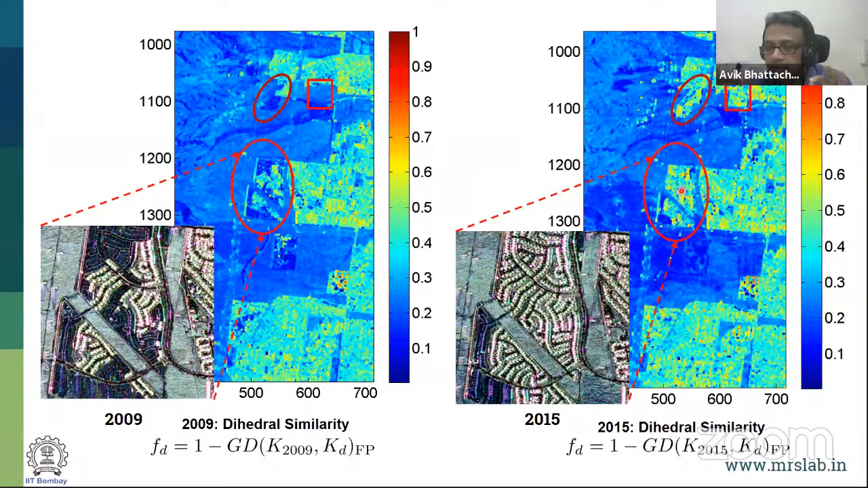That means I just need to find out a similarity measure between the measured Kennaugh matrix pixel-wise from 2015 and 2009 and a dihedral over here. Why dihedral? Because dihedral is a prototype of scattering mechanism from urban area. And if you can utilize them, I'm able to see the difference is quite evident from here.